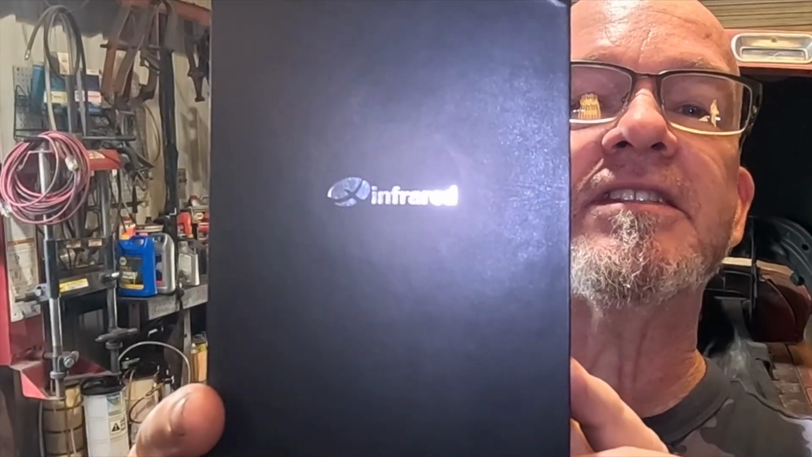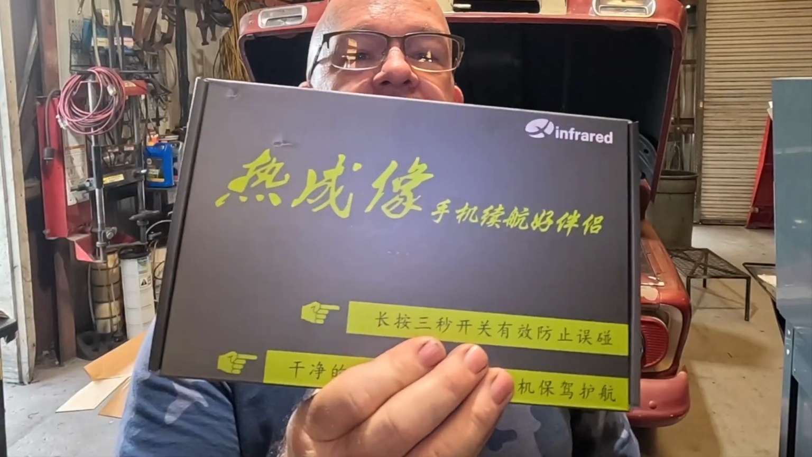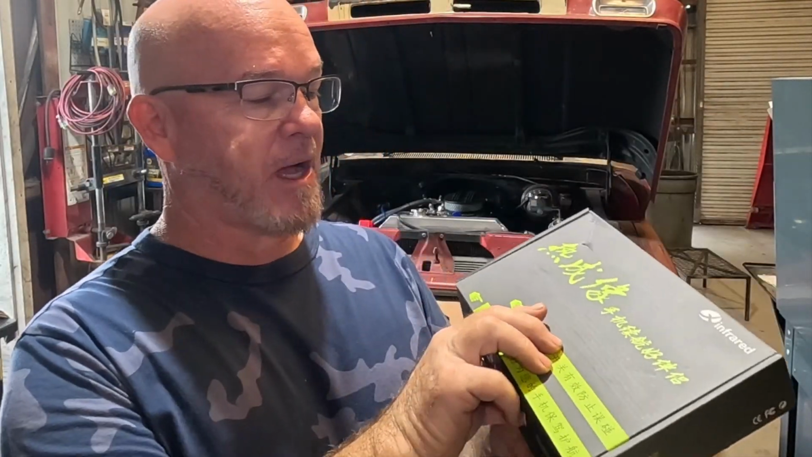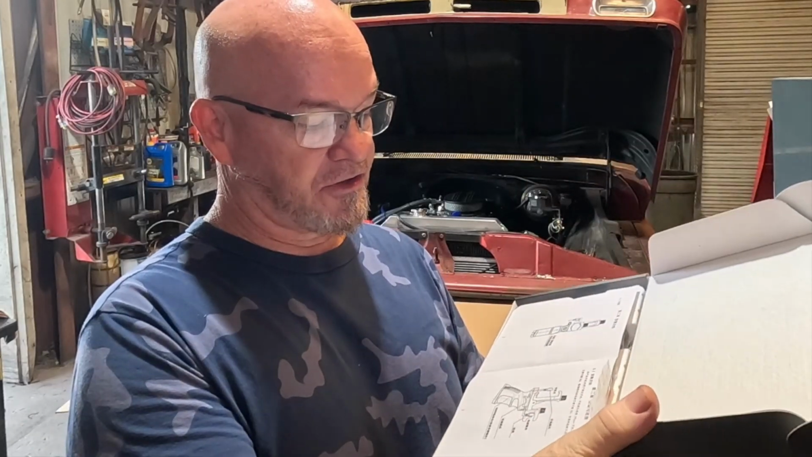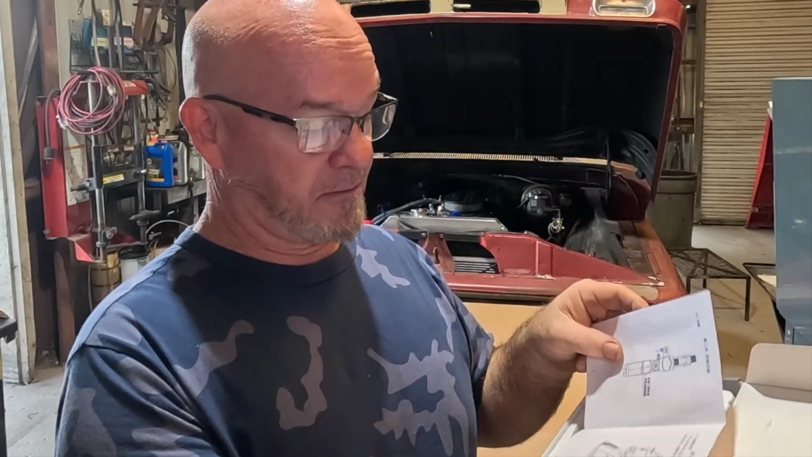The company is Xinfrared. If you look at the logo, it kind of looks like it just says infrared. You can see how that logo might be a little bit confusing. A little bit more confusing is they sent it to me in a 100% Chinese box with 100% Chinese instructions and no translation. I'm assuming that's some kind of an error. I was supposed to get an English/Chinese version, but we'll figure it out. We'll make it work. Let's show you the tool.